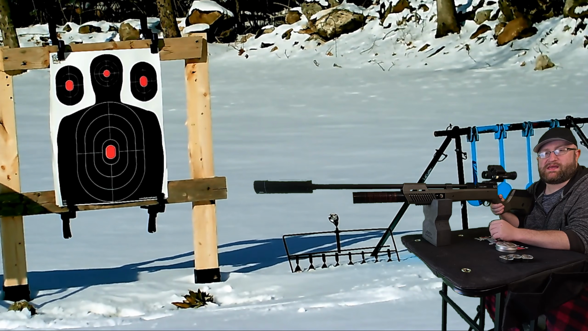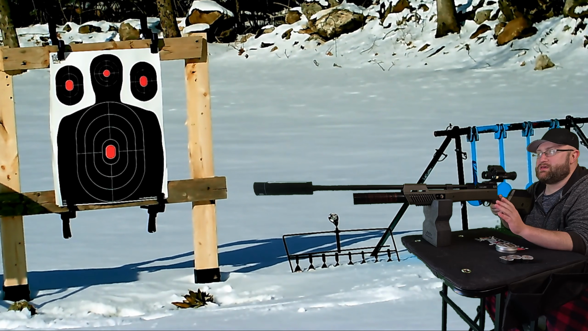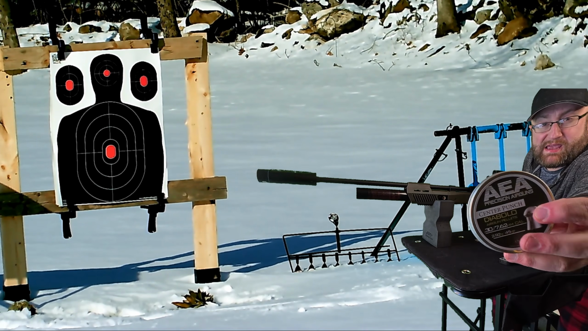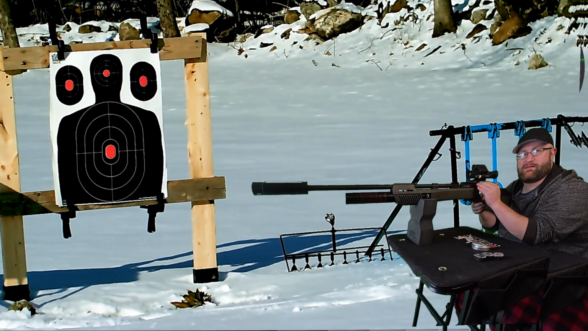It's time to get sighted in. I have the Pinty Optics night vision goggles set up downrange on a tripod. It's a little windy today, so I'm hoping the stability of it's good enough for this video. I'm only going to be using these AEA 30 caliber pellets. Let's get this sighted in.